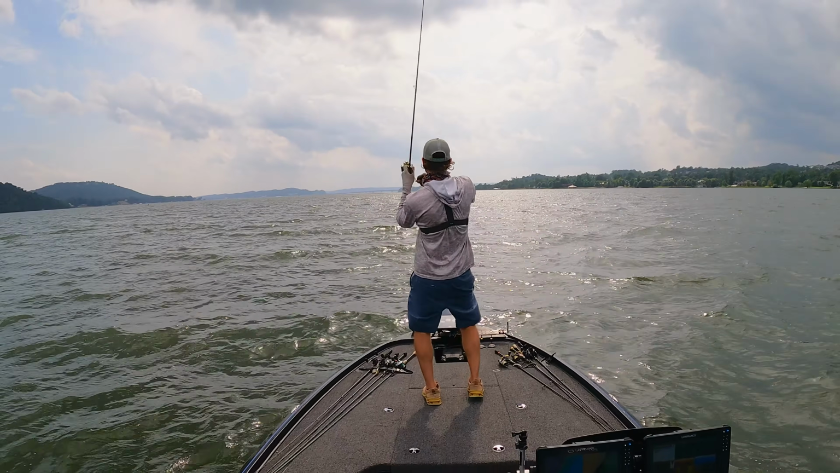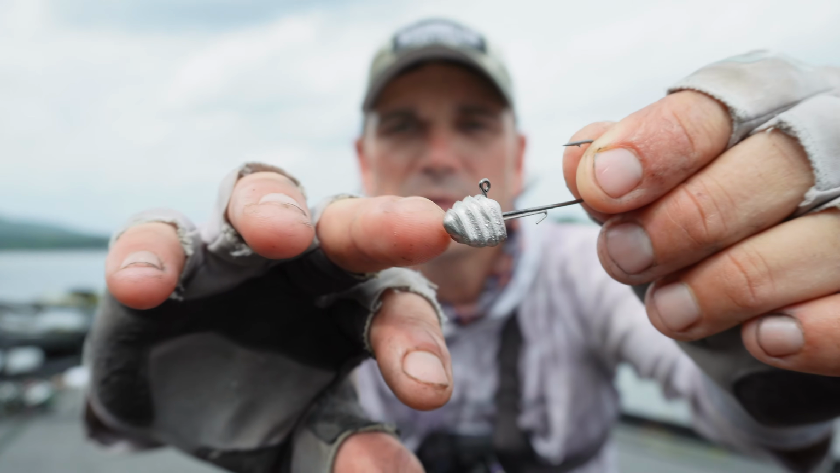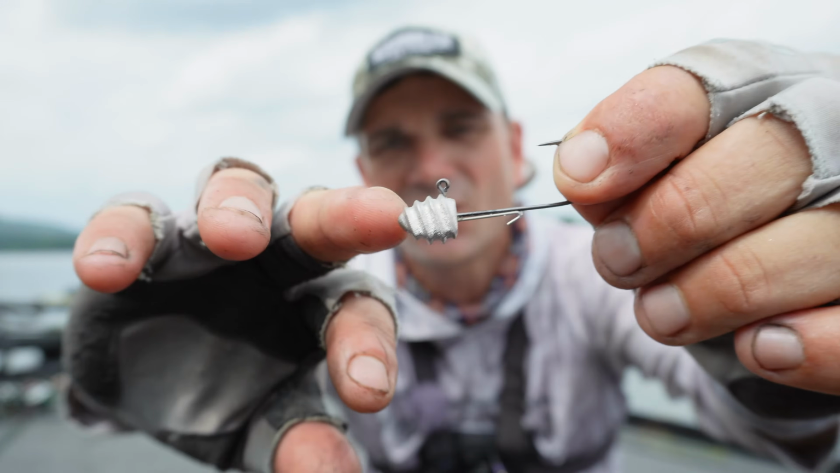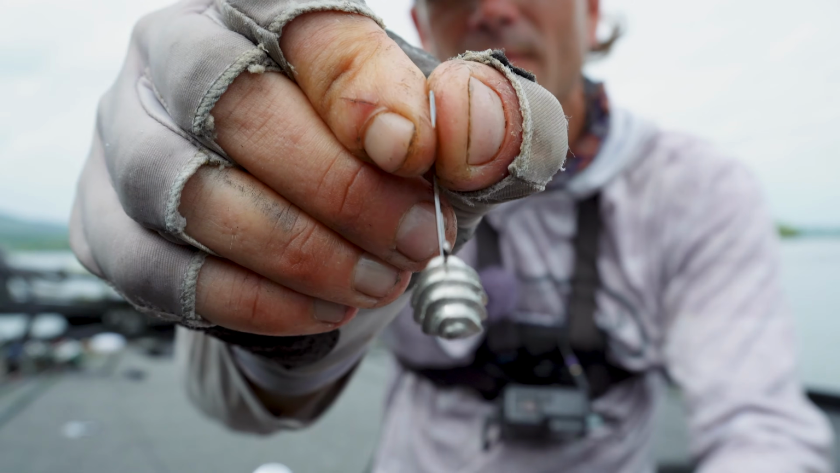One of the biggest keys about this jig head though is the return it gives, and there's a very interesting reason for that. If you can see, there are these wonderful ridges, almost kind of like a Kitech, all over the head of this jig. And I like to use this analogy to kind of describe it.